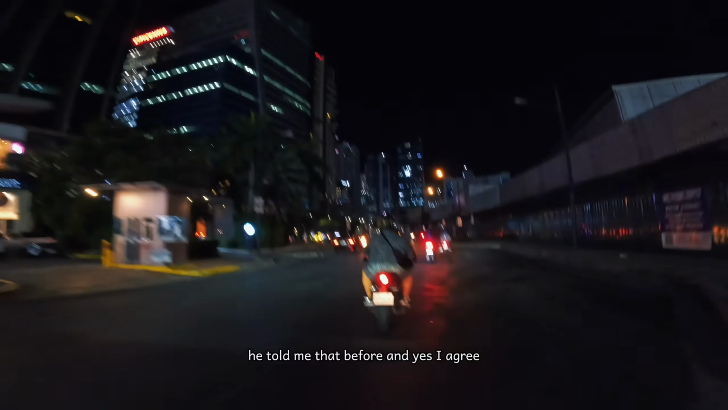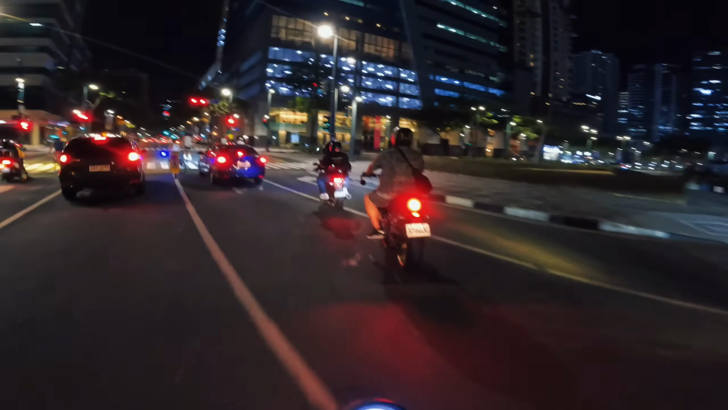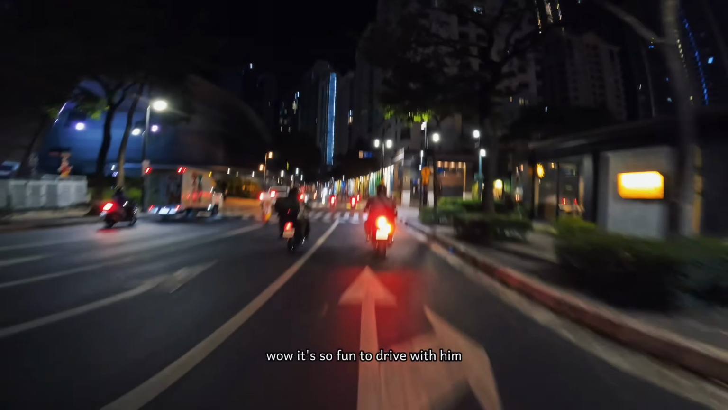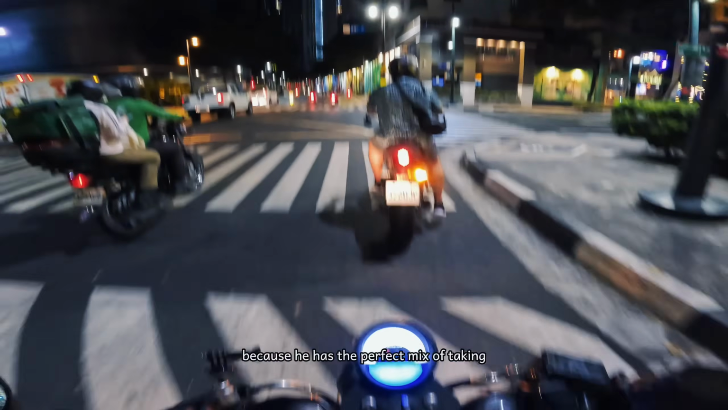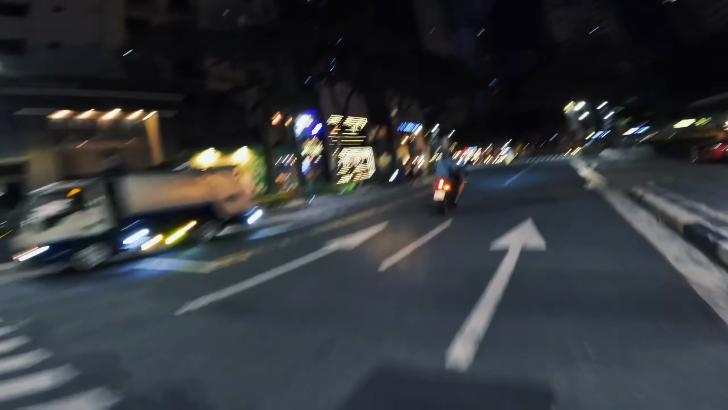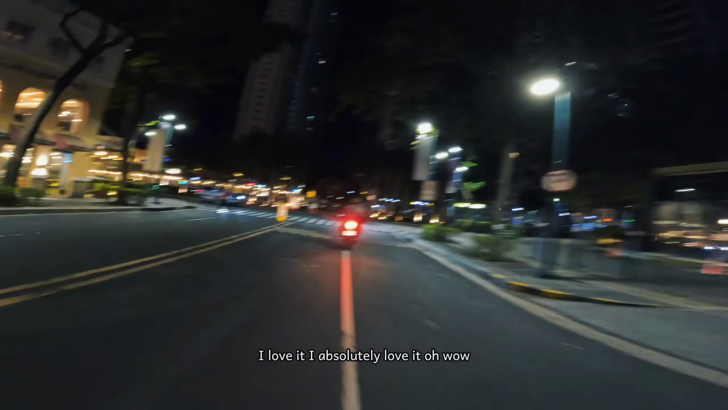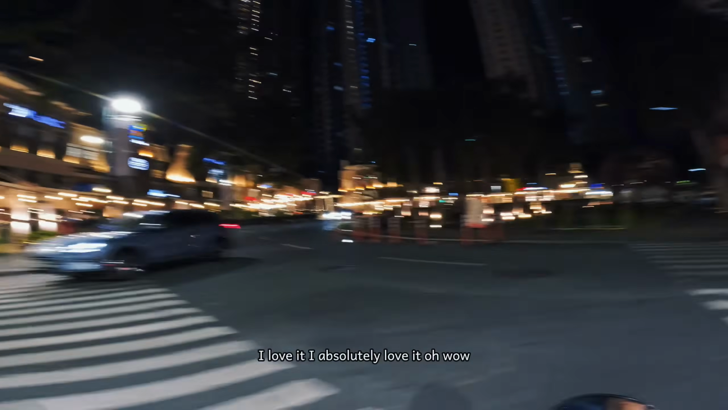I agree. He has the perfect mix of taking care on the road but still going fast. I love it. I absolutely love it. Oh wow.